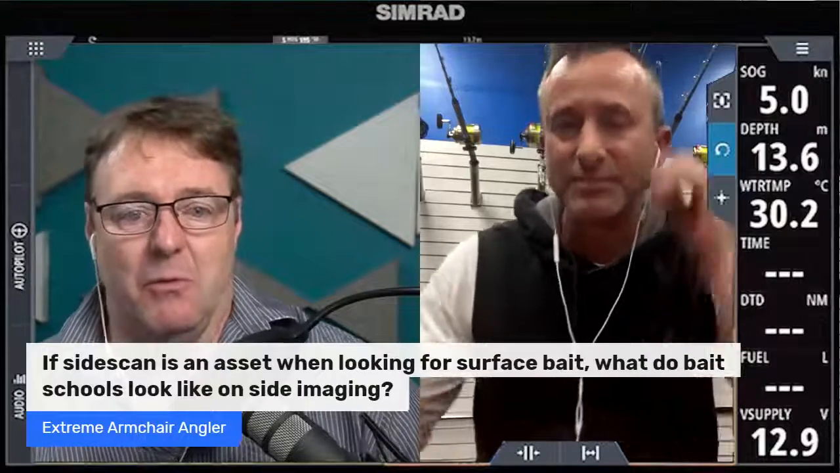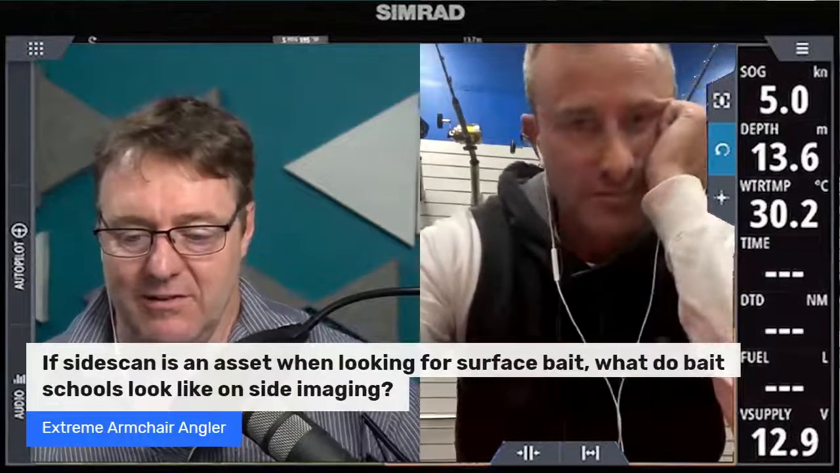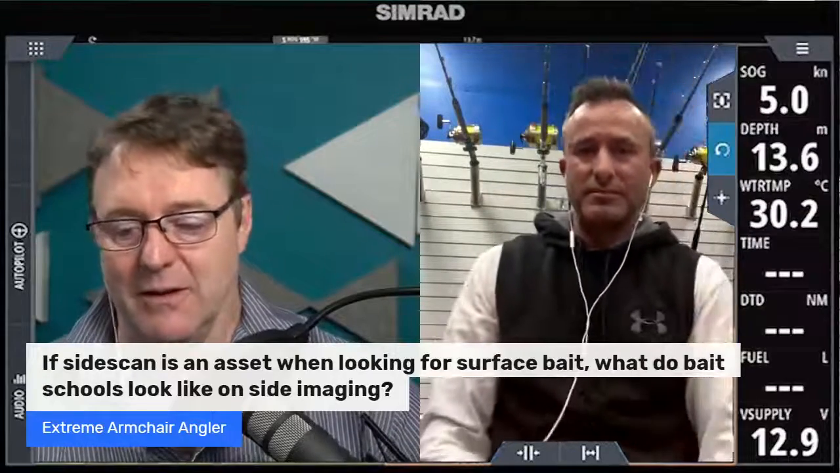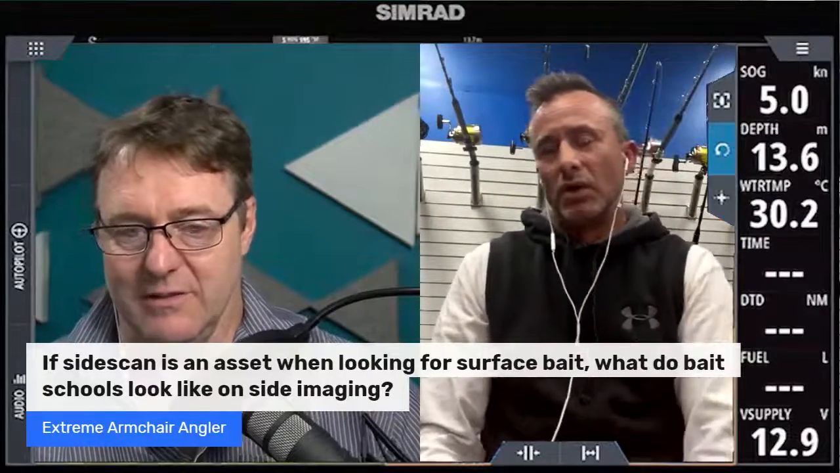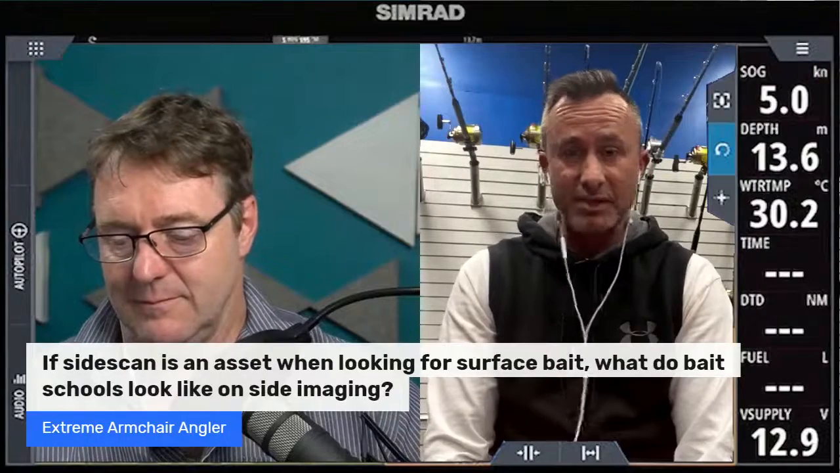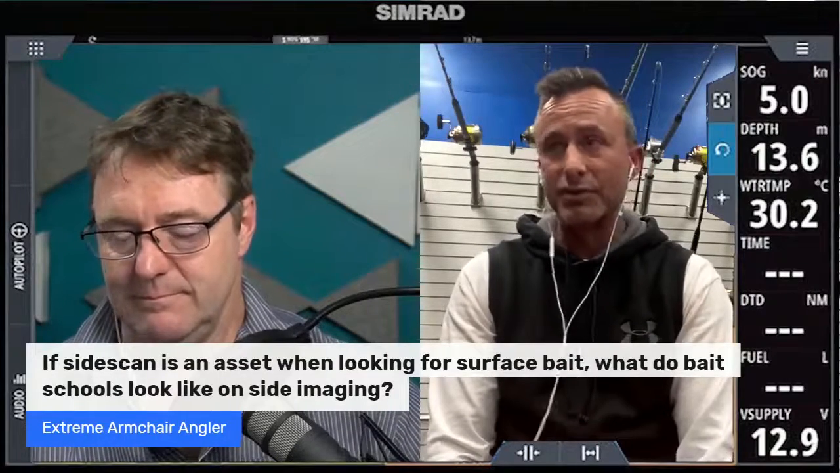When we're using side scan sonar, he's saying he assumes it's an asset for finding surface bait, but what does surface bait look like when you're seeing it on side? I haven't actually got any screenshots of surface imaging bait. It's one thing I don't have, but it shows up as just streaks and patches, and the thing you look for is the shadows behind it. Certainly big fish mark up quite well on surface image bait, that's for sure. So it does mark it up very nicely, and it's actually not a bad thing.